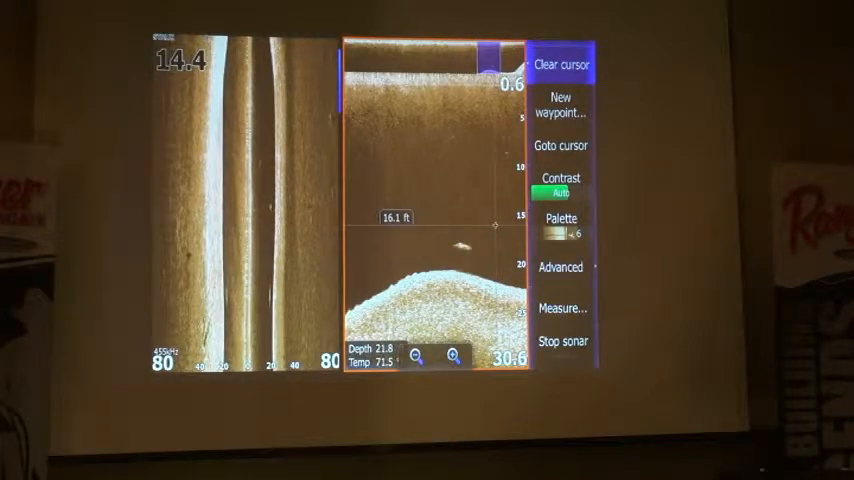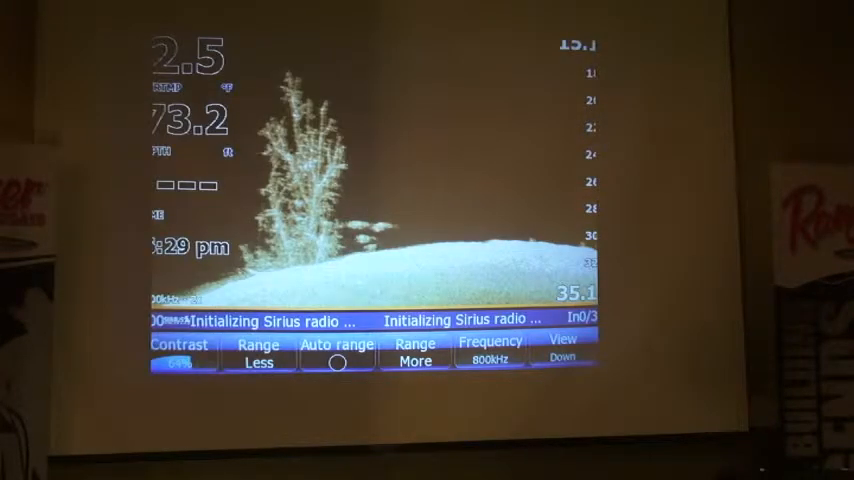Yes? How about the kilohertz? Generally, 99% of the time it's 455 that they're on. There's 455 and there's 800. 800 is a little bit clearer for down scan. If you're going to utilize any side scan, 455 is definitely way better than 800 on the HD versions of the transducers. Any other questions?